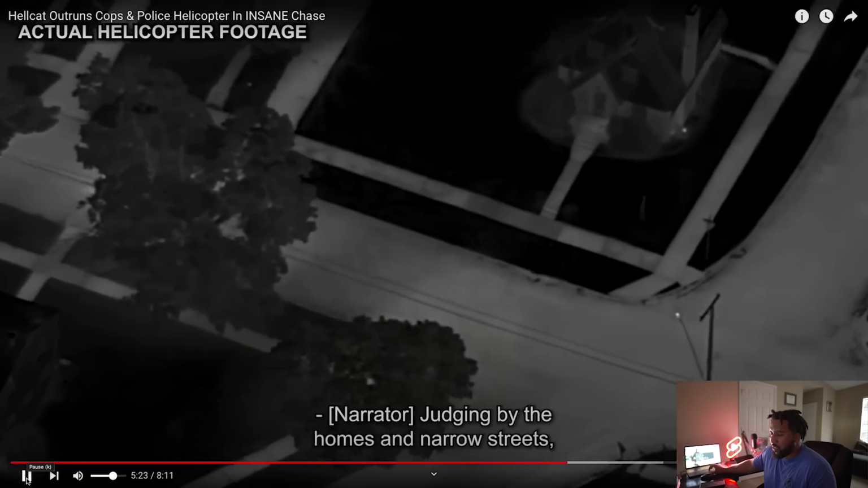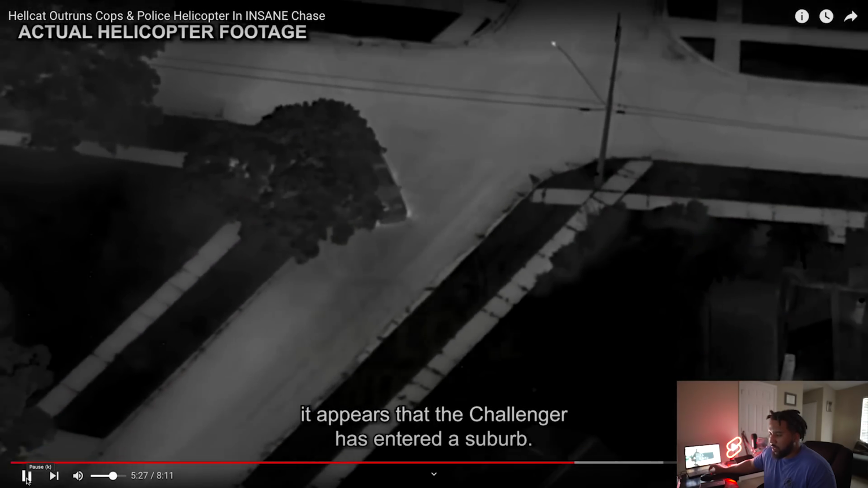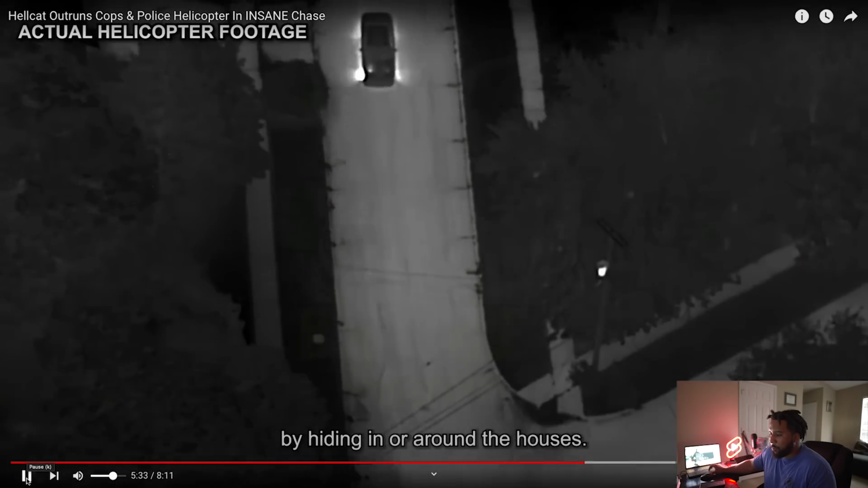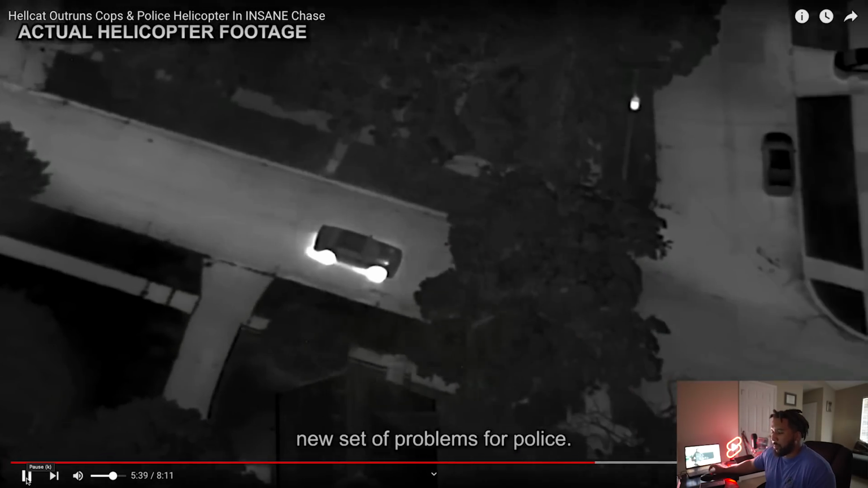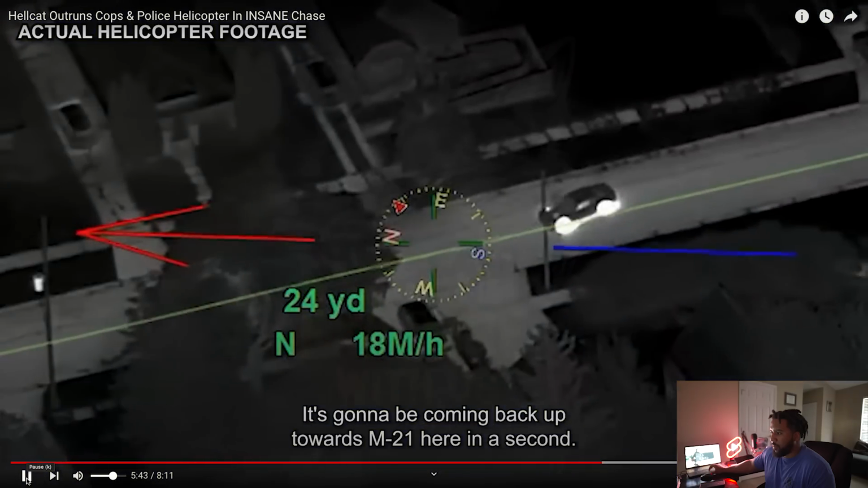Judging by the homes and narrow streets, it appears that the Challenger has entered a suburb. He might be cutting through, or he might be attempting to flee by hiding in or around the houses. If he plans to do the latter, then that presents an entirely new set of problems for police. Lincoln right now, northbound. It's going to be coming back up towards M21 here in a second. It's just south of M21.